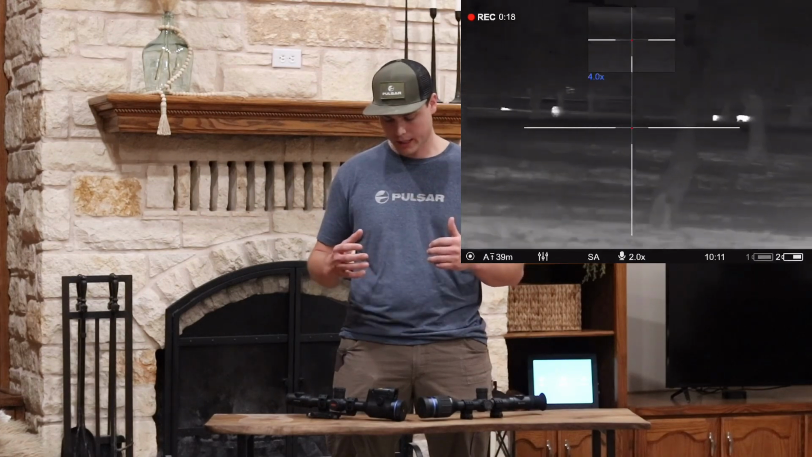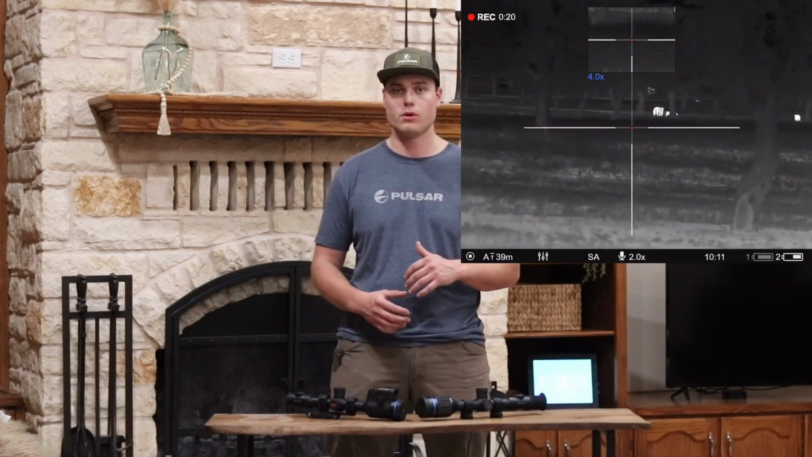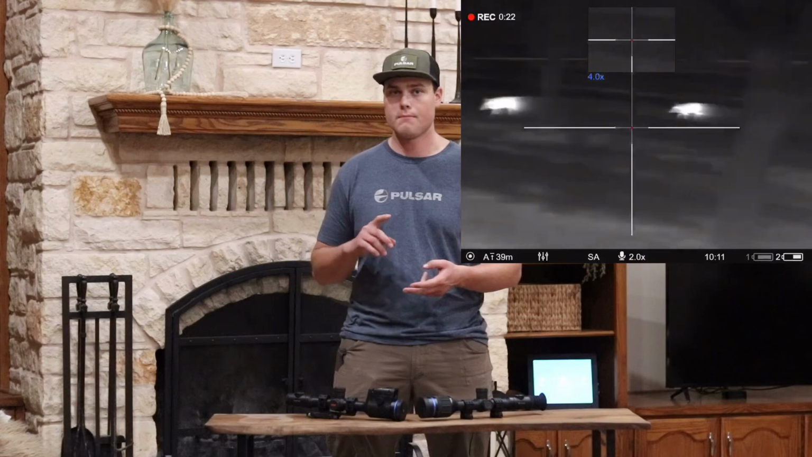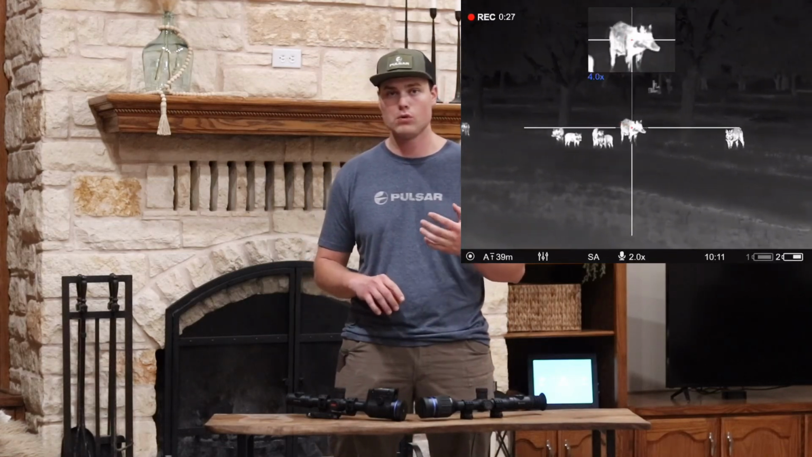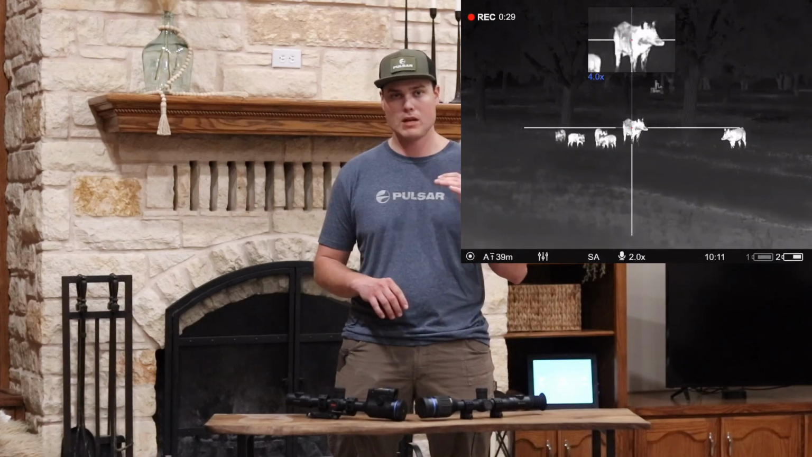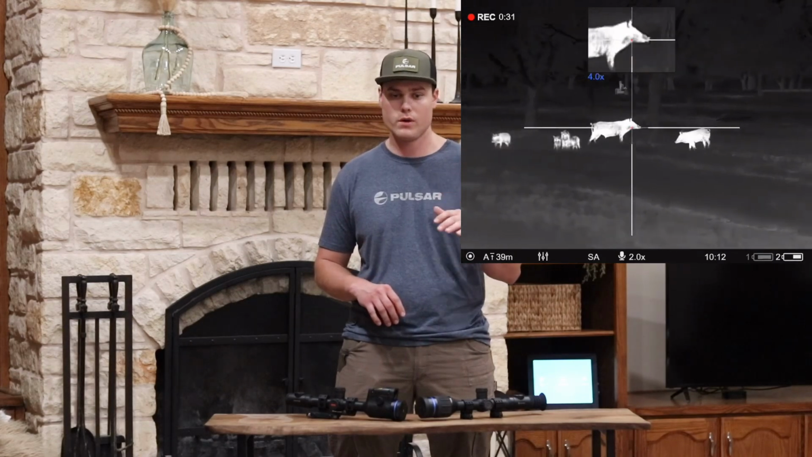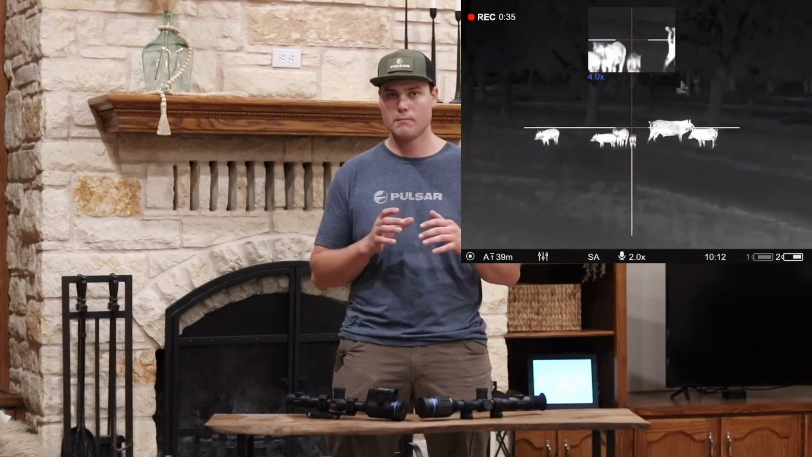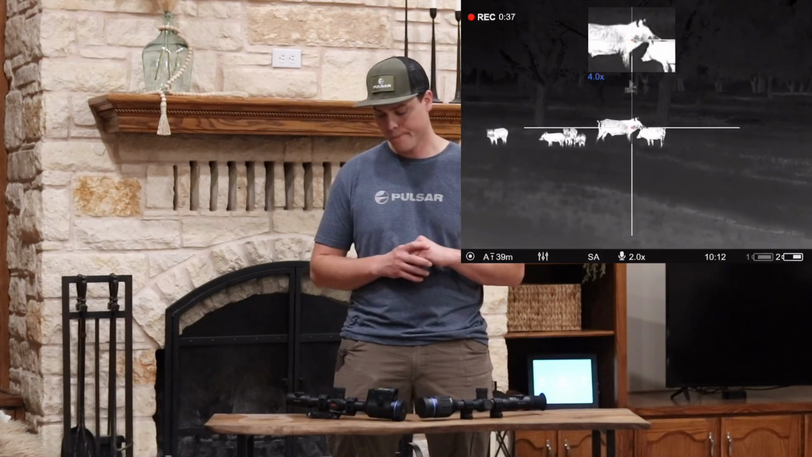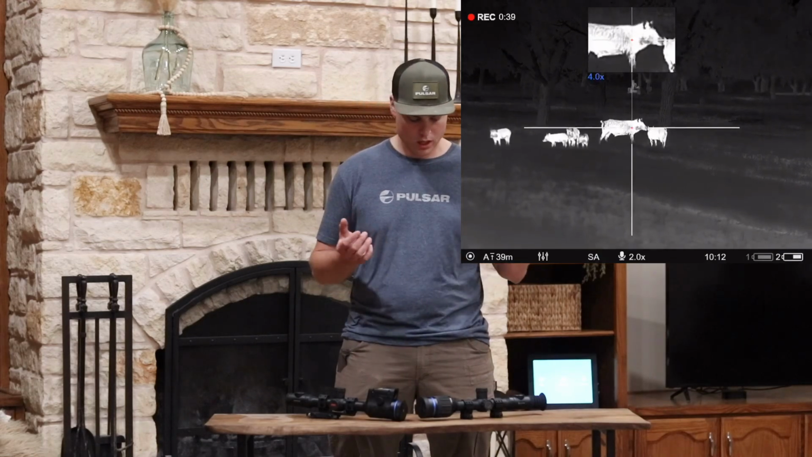In addition to that, really all the same features that you get with Pulsar, the picture-in-picture, different reticles. One thing that I did like is that they simplified the menu. You don't have different menus to go to for reticles and zeroing and everything. It's all packed in one menu. A little bit more simplified, concise, and I really like that.